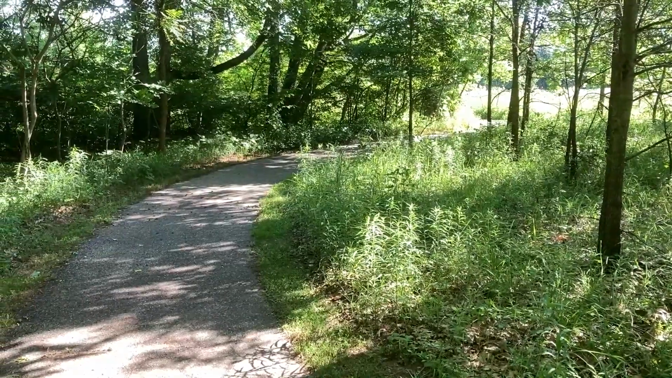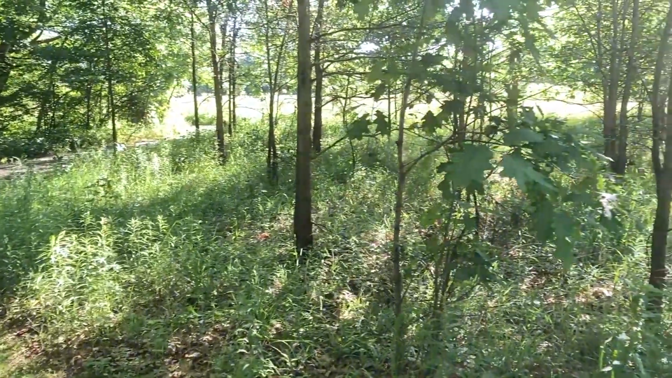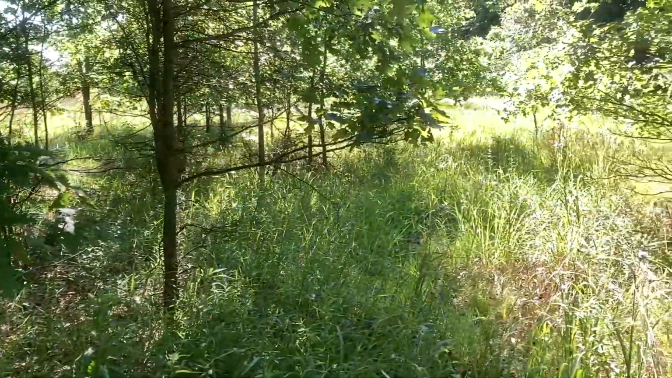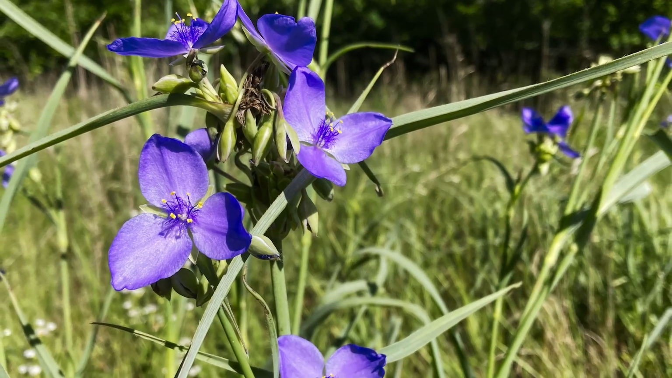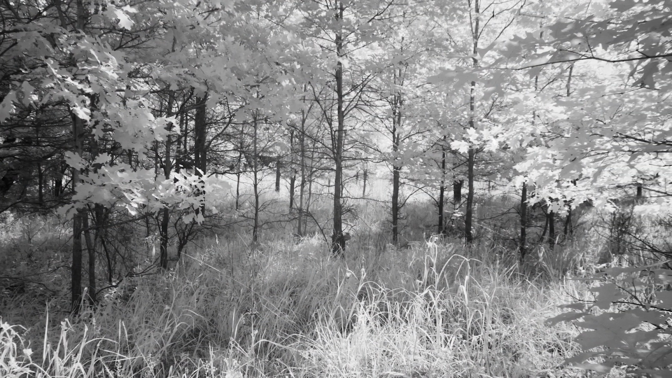Since I had some time, I decided to take the meadow loop. It's just a nice, quiet little stretch around the meadow, as the name indicates. Some wildflowers, it's a paved path, got little saplings, and just really peaceful.